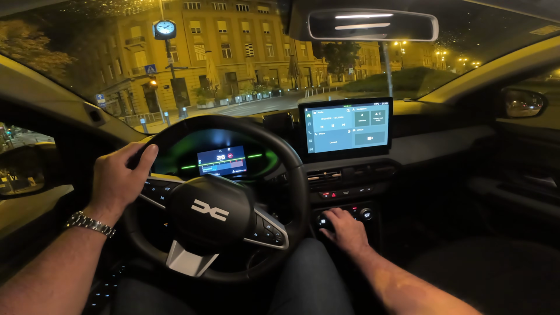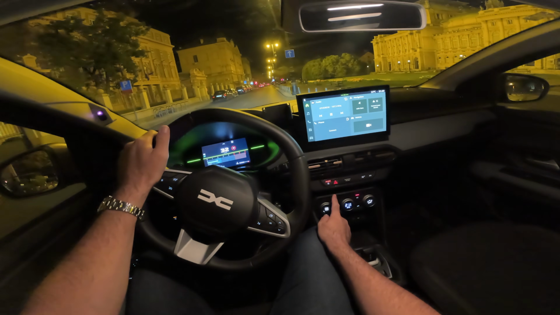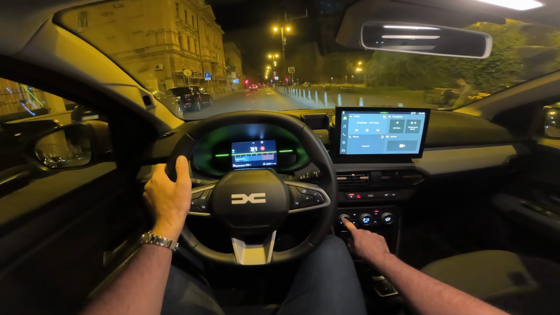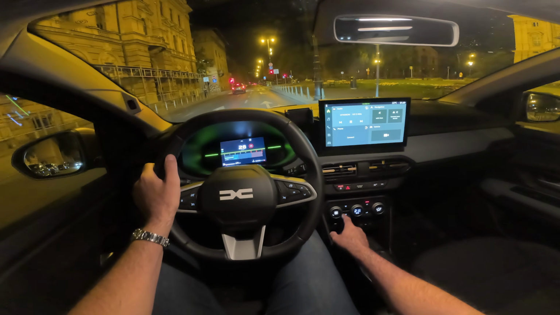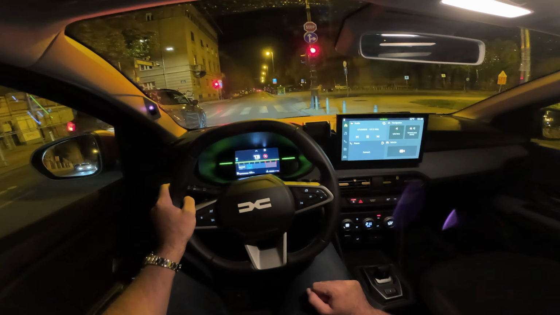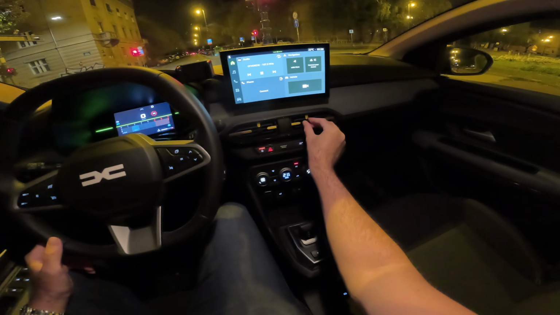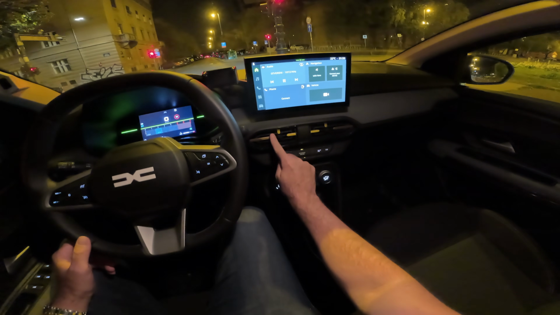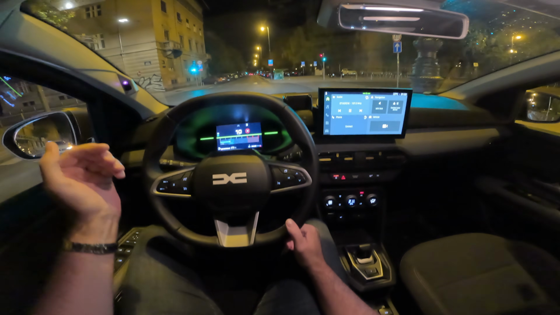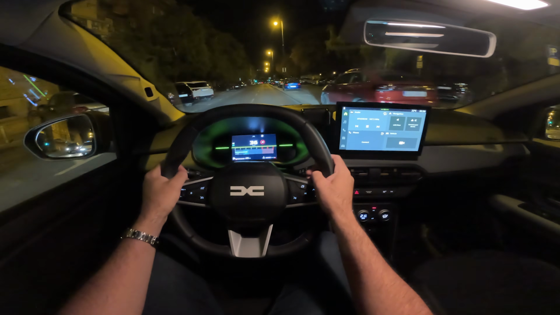The AC is on switches, so very easy to use, and I quite like how these feel under the hand. So you have air blower, temperature, and where you want the air to blow. This is the fan speed actually. Here is where you want the air to blow, and then this is the temperature. Now, one detail, not sure how much the camera is catching it now, but they inverted the design of the air vents. So that's a lovely attention to detail. Daytime running LEDs, rear lights, and then also these air vents.